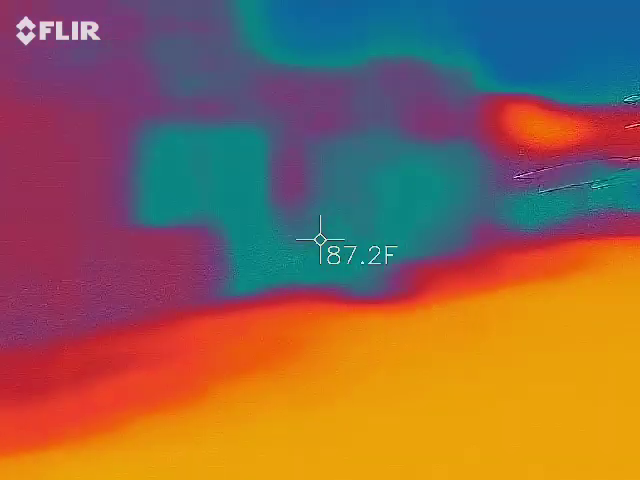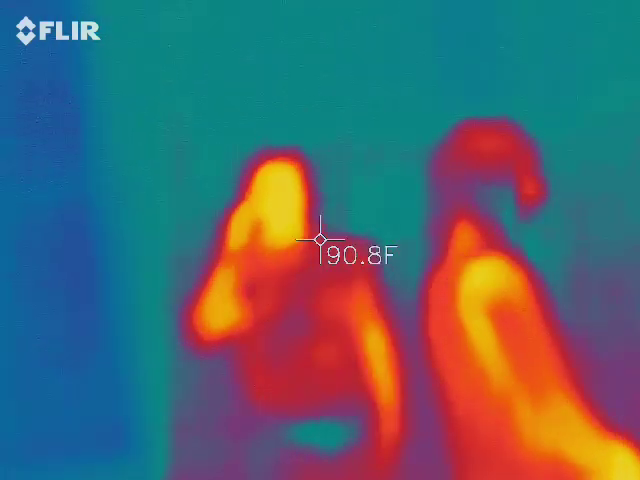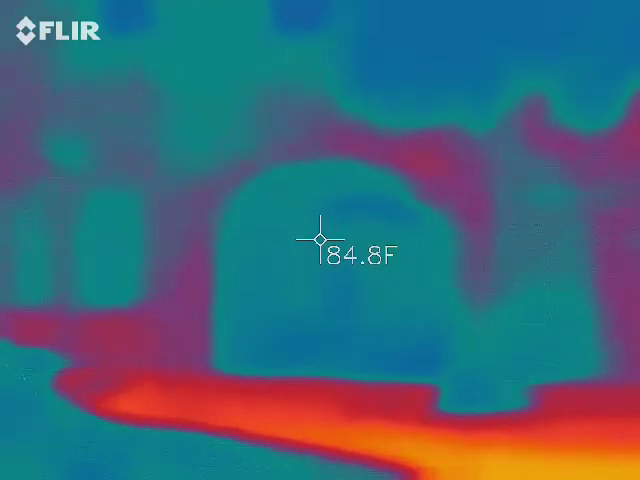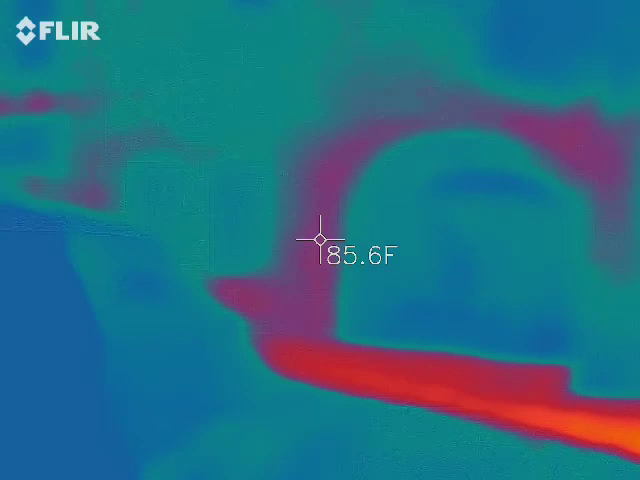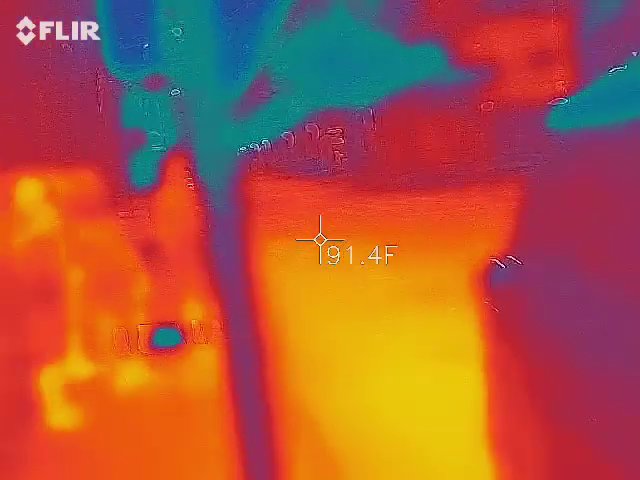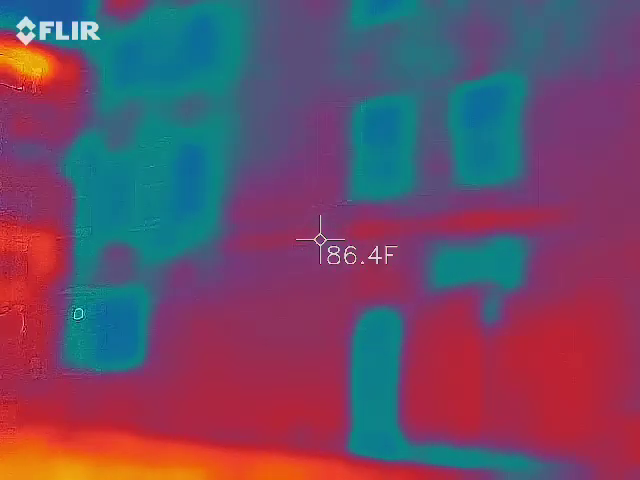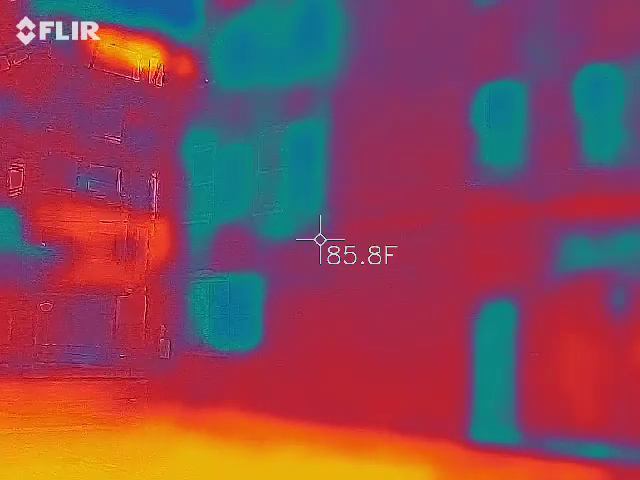Yeah, so like the front of it up here. I wanted to point down the creepy alleyway there. It's cold down there. It's really cold. You couldn't give me money to live in that.